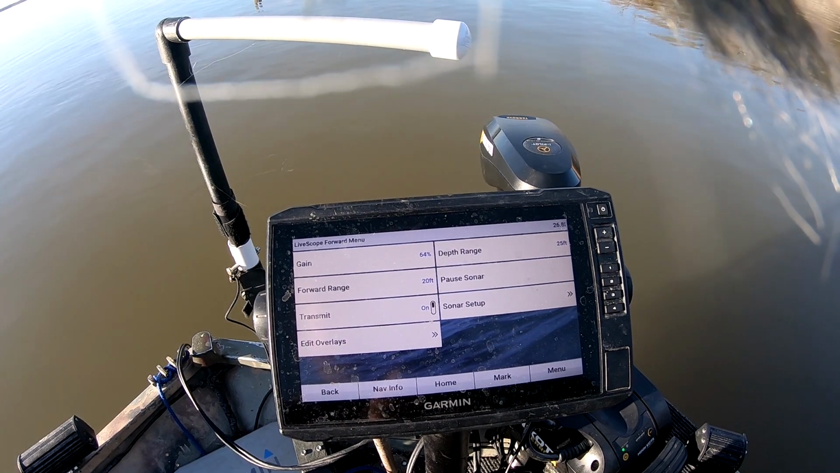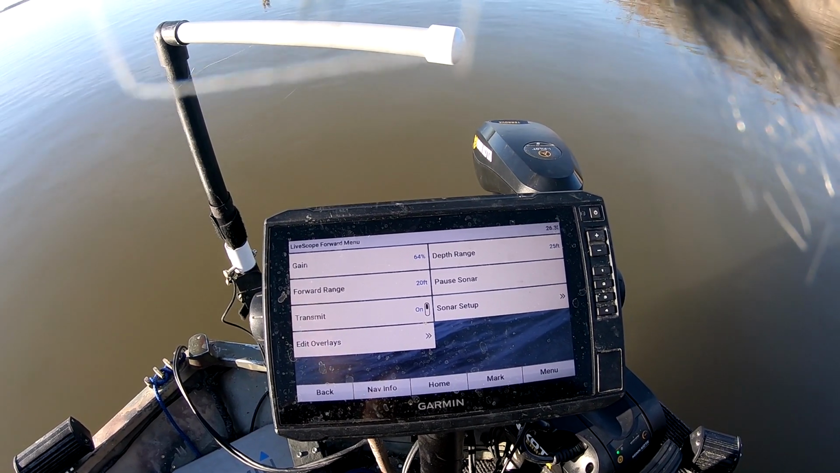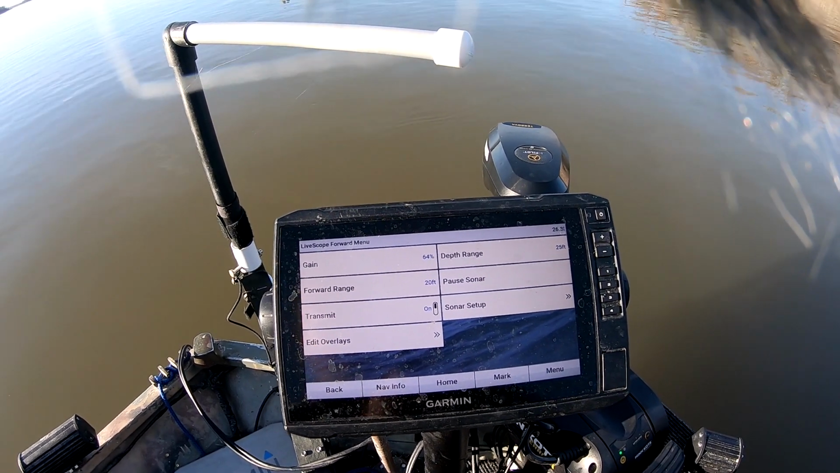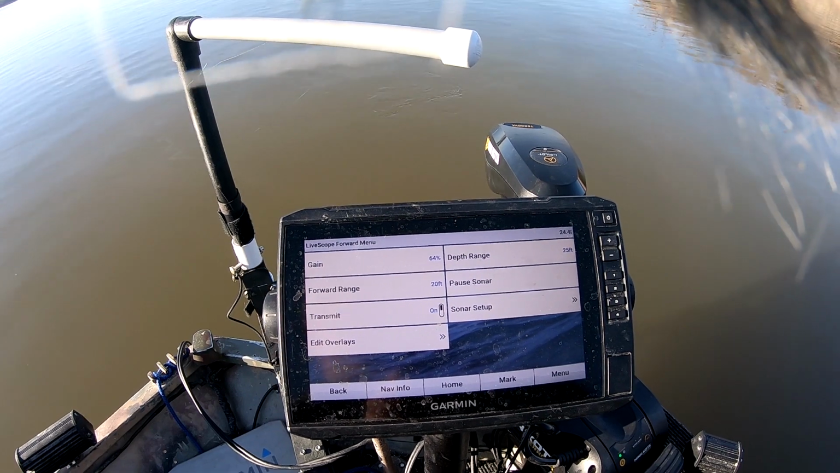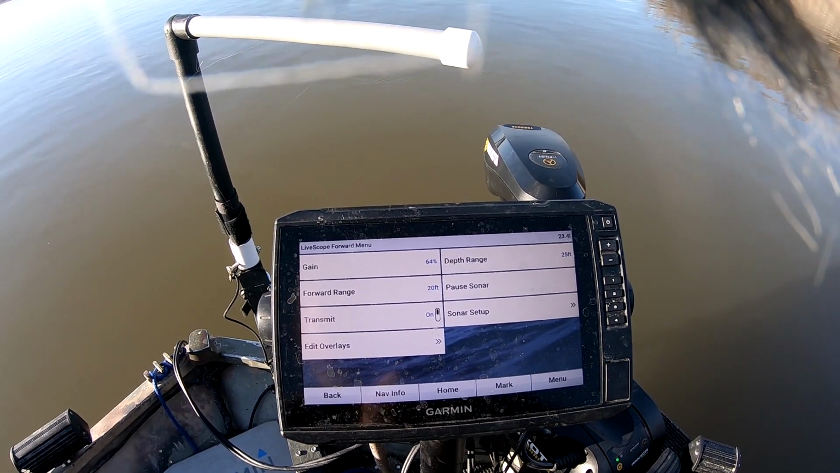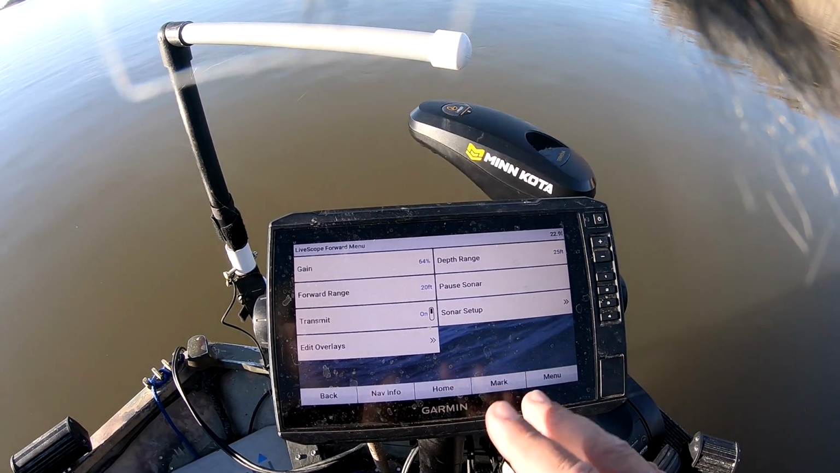So I have my gain about 64. There's not a lot of floating debris or whatnot. Forward range, I usually run about 20 foot unless I'm scanning for brush. Then I'll go out to about 30, 35 feet. But anything over 20 foot, it tends to get a little blurry. So it's just more of a scanning thing. And then, of course, you can put your edit overlays on like I have.